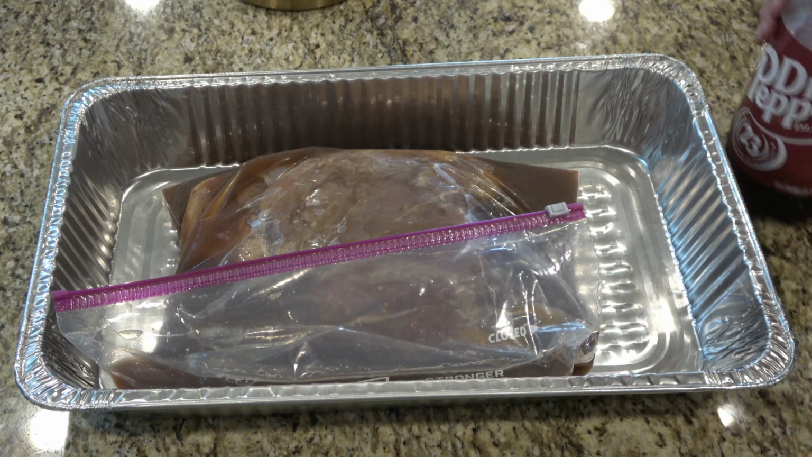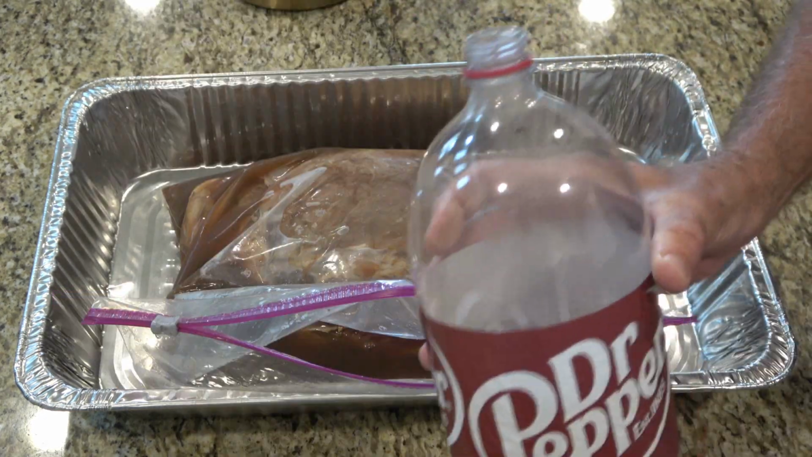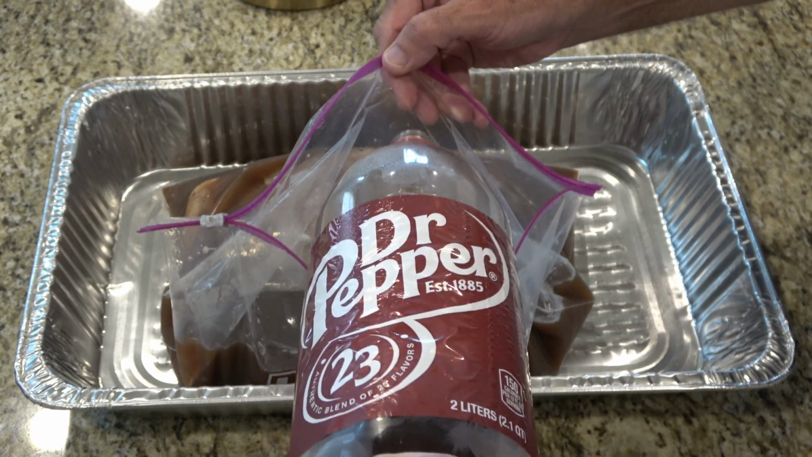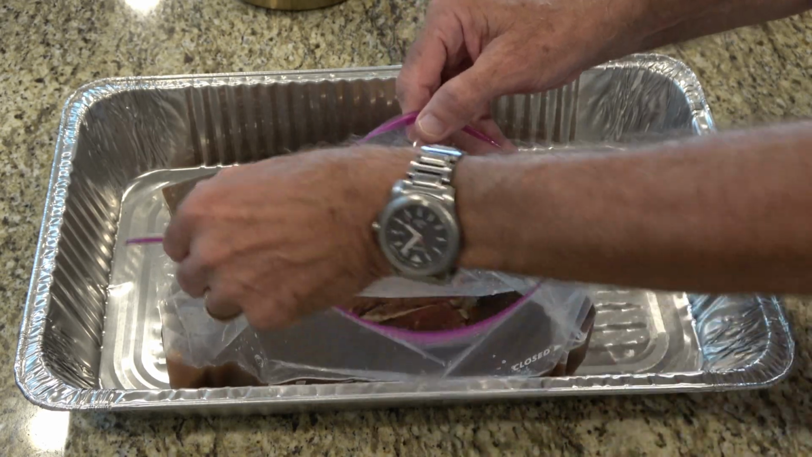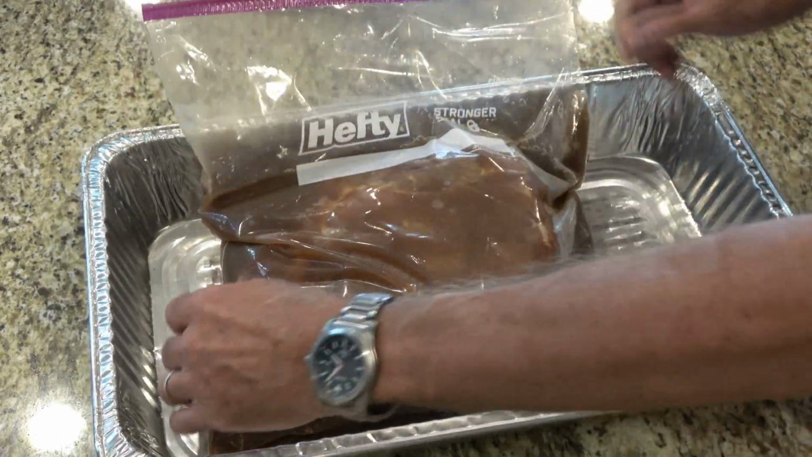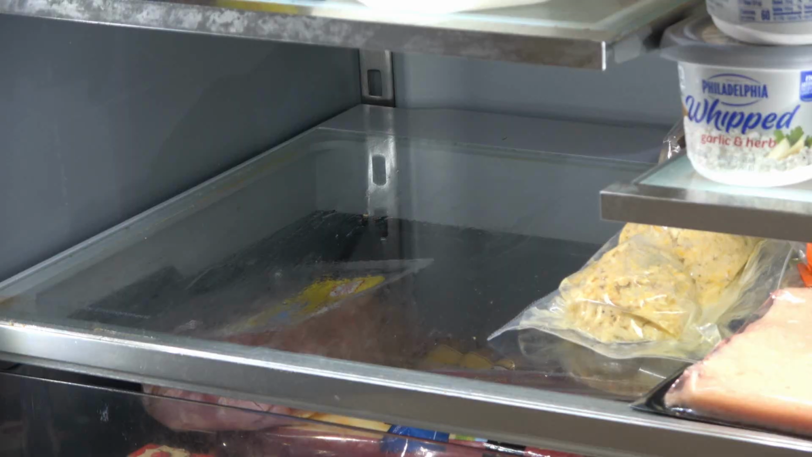So what we're going to do is marinate the bone-in ham for about 2 full days in the refrigerator in Dr. Pepper. We're going to put it in a large bag, dump 3/4 or a whole liter bottle of Dr. Pepper in that bag and just let her soak. And every 6, 8, 10 hours, I'll flip that bag so the marinade gets on both sides and has plenty of time to soak into that meat, which will give it a little bit of sweetness. Really turns out good. Some people will actually make a glaze for their ham with Dr. Pepper, but we're going to marinate the whole bone-in ham before we put it on the smoker.